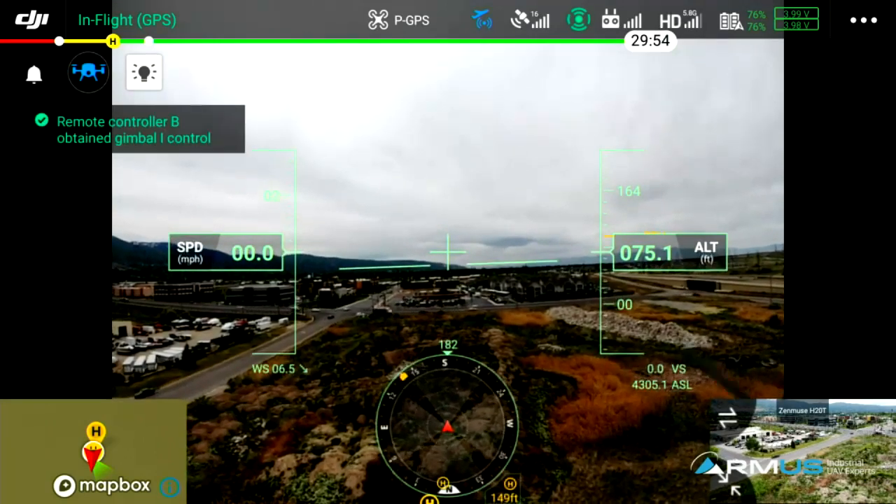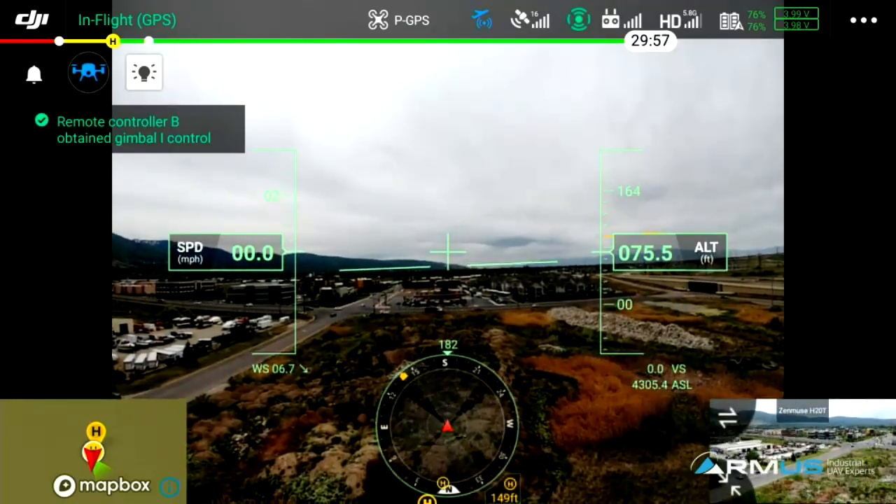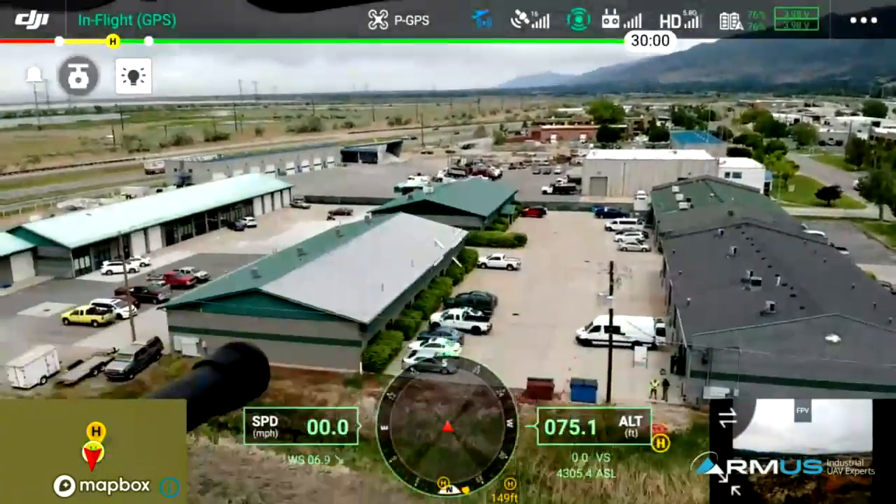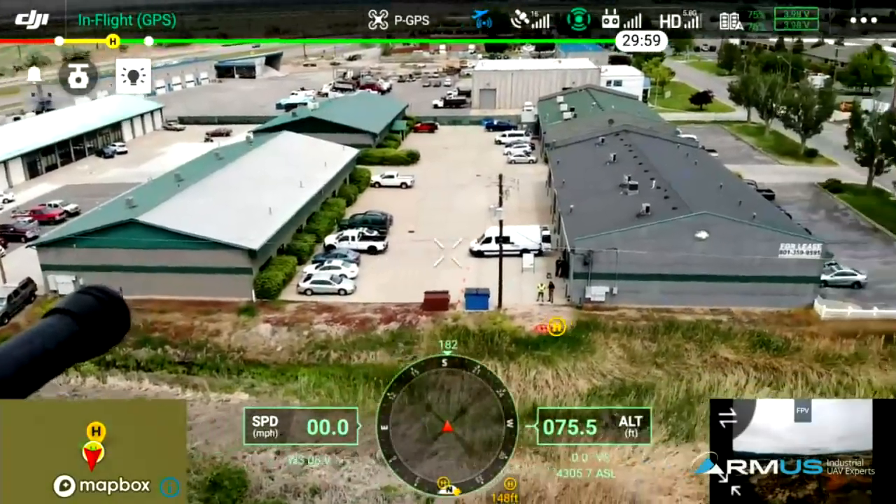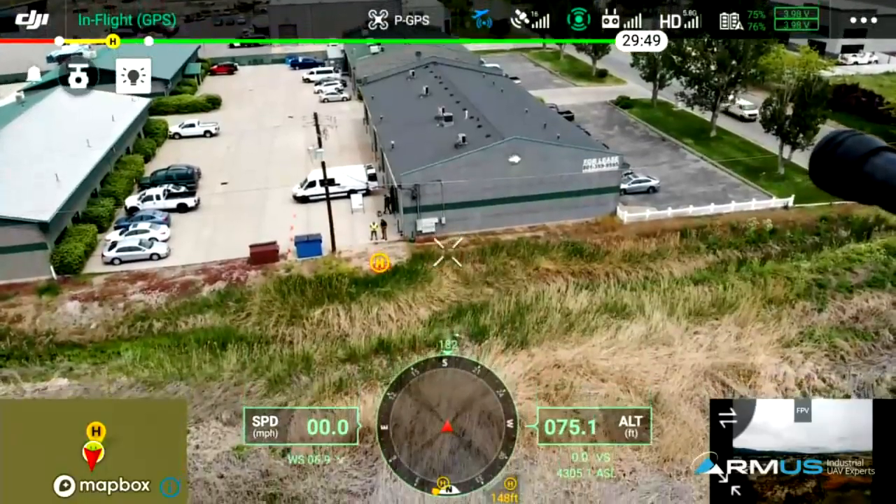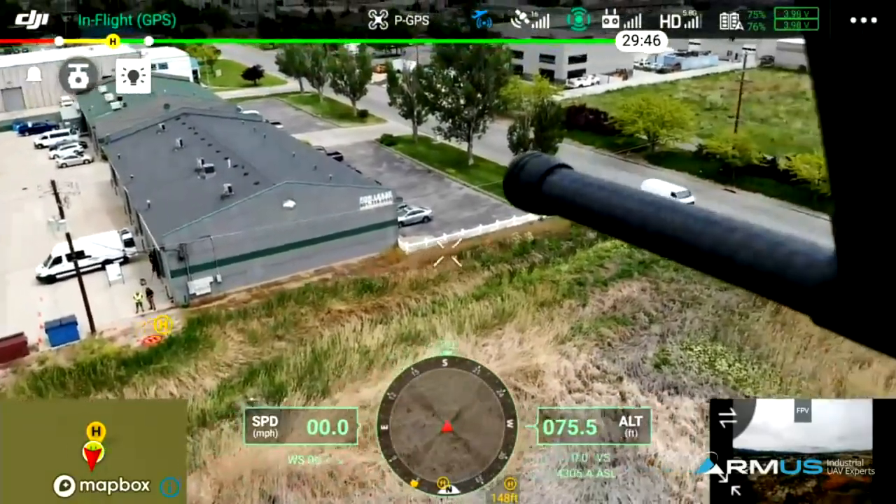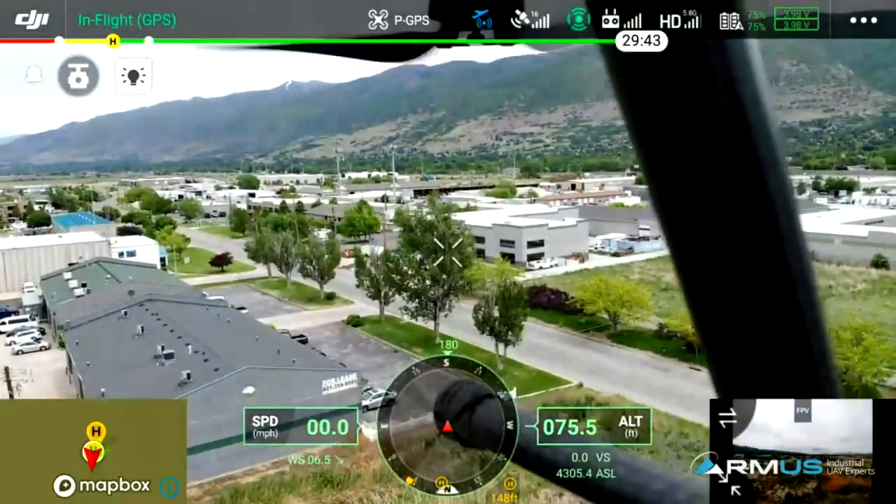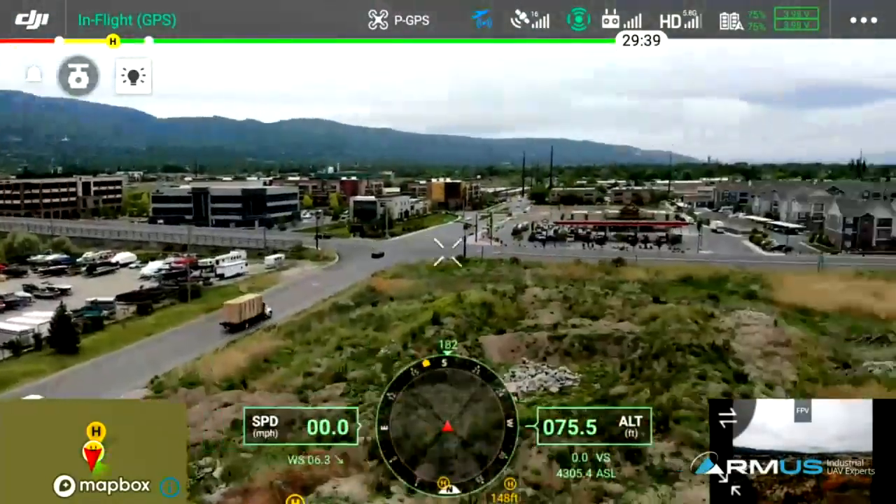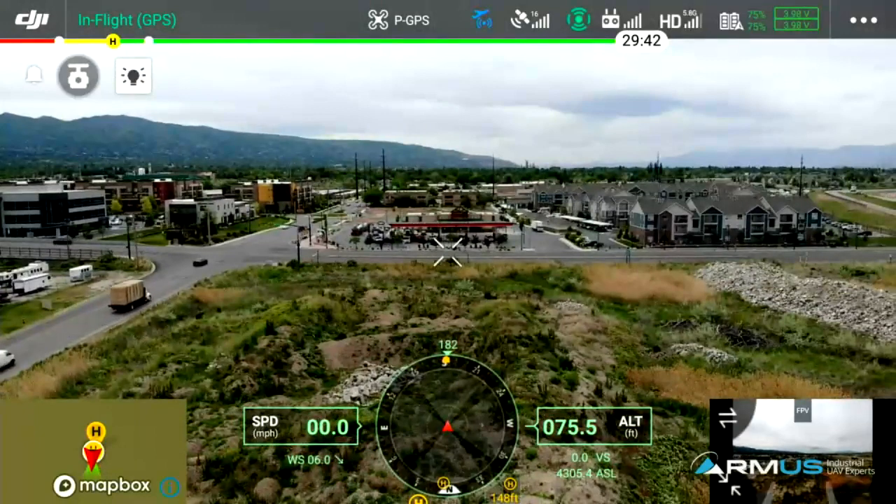gimbal control, which again, what happens there is that I'm going to open up the gimbal view. So what we're seeing here is not what we normally see. Jake is actually operating the gimbal, and this is what the pilot would see on his control. So just an FYI there. This is what the pilot sees.